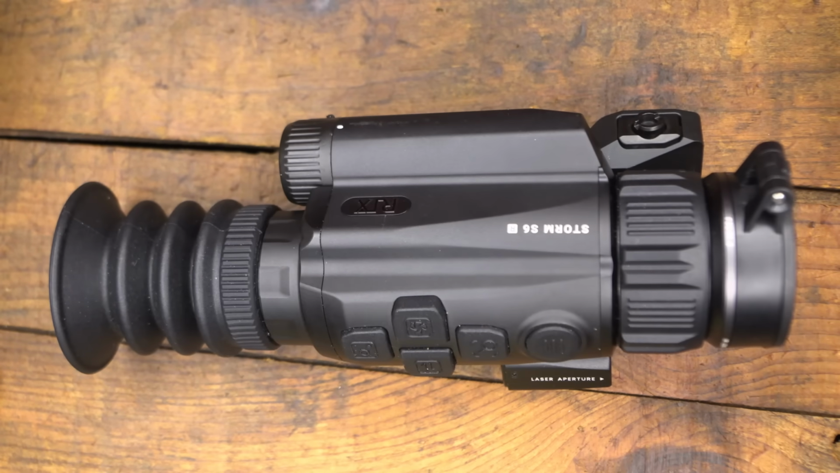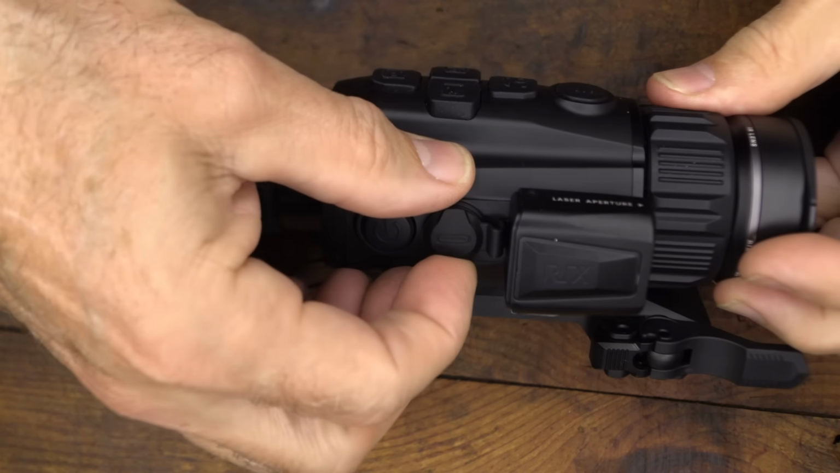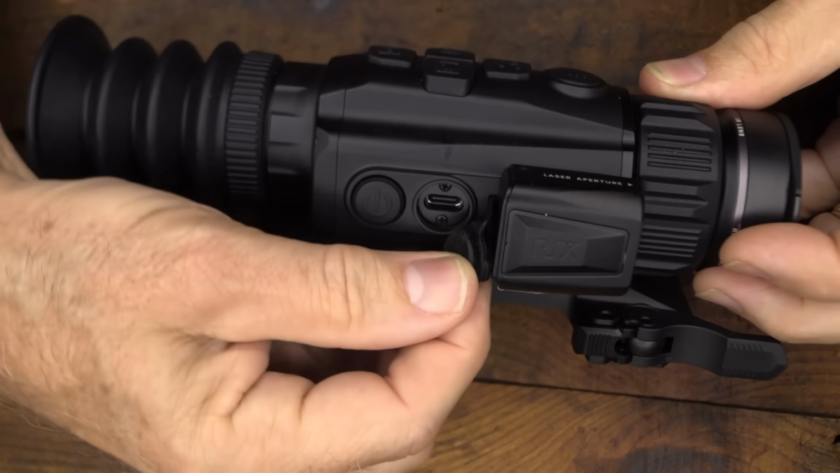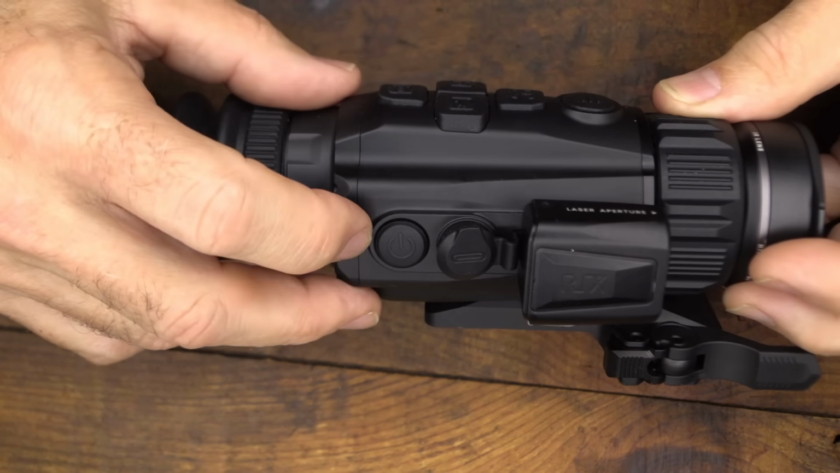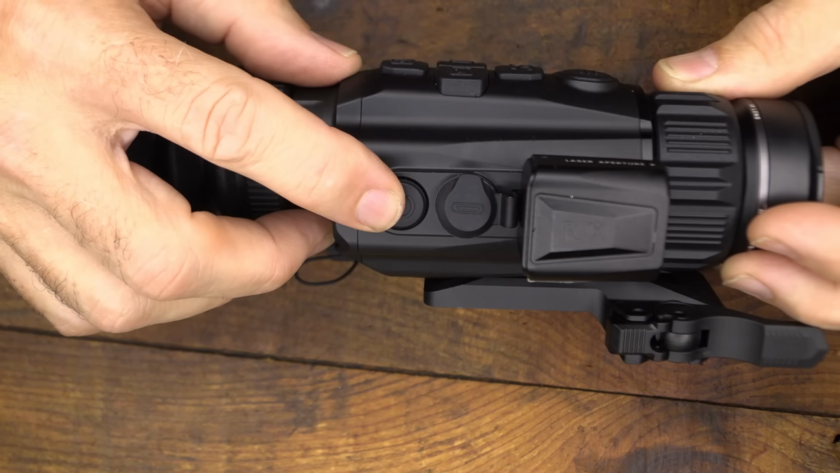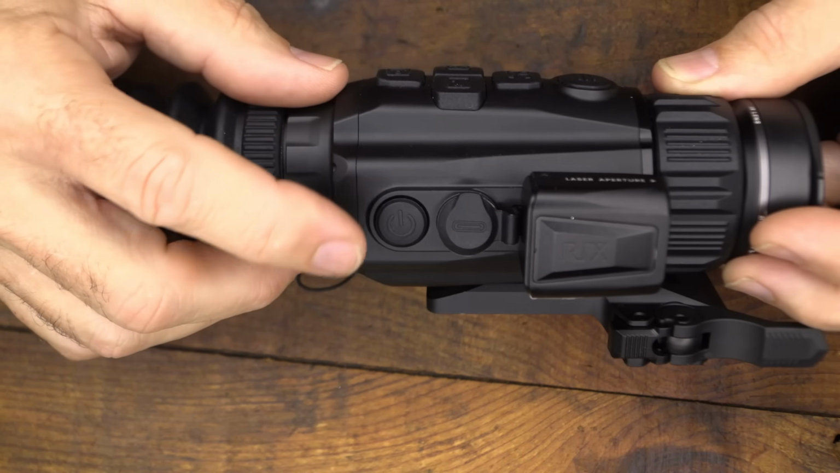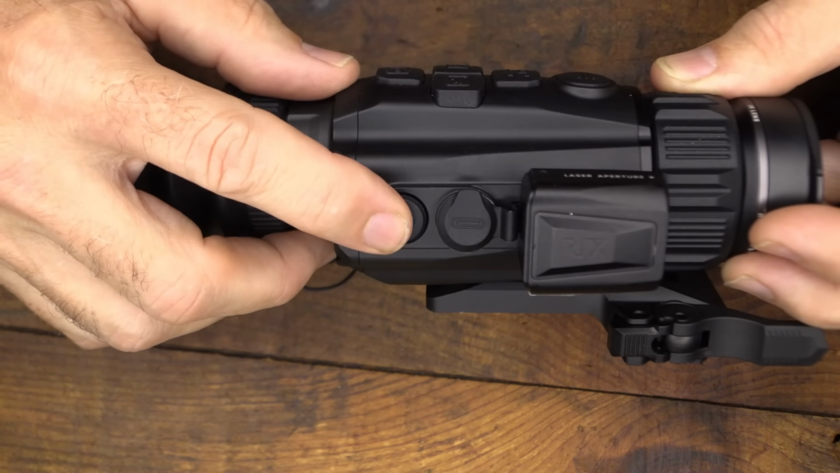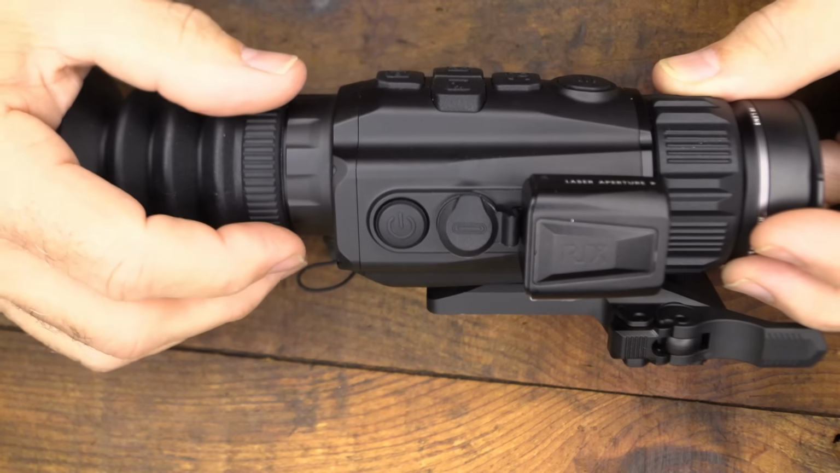It's IP67, which means it's waterproof. You definitely have a small little cover for your USB-C that goes right here, and you're going to want to make sure that that is fully secured. But any kind of weather, you're not going to have any issues. And then right here is your power button, and you just press it and hold, and then the screen pops up. Now the power button also is a standby button. So if I want to just put it in standby, I can just press the button and release, and it'll go to standby, press and release, and it comes off of standby.